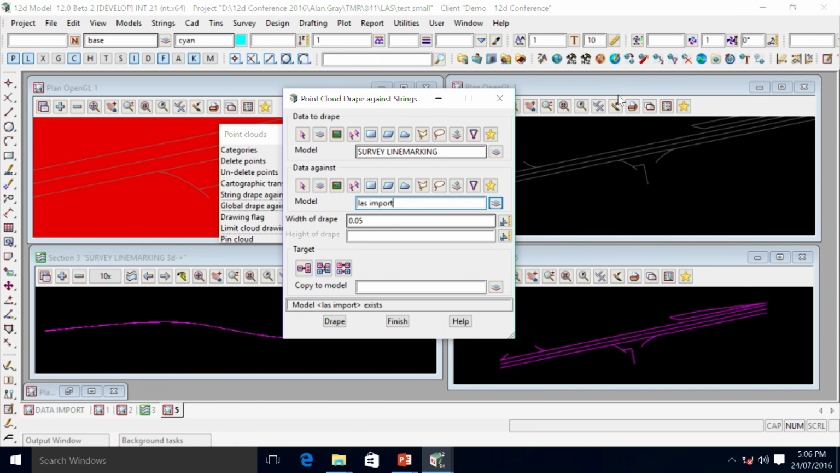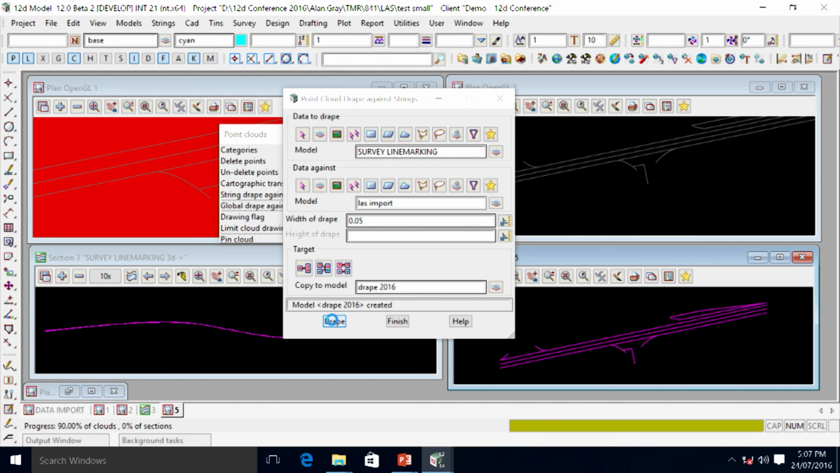I'll come back to explain importing versus referencing in a second. And I'm going to leave the height blank. And I'm just going to type a new model called, let's just call it Drape 2016. And we'll let that go. So that's calculating at the moment, and it should crash very shortly. Come on, come on.